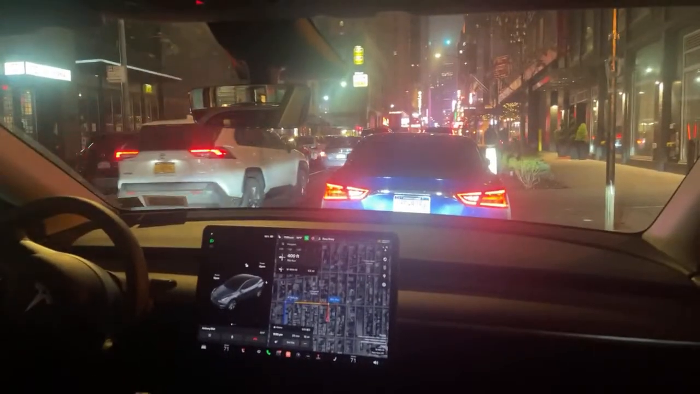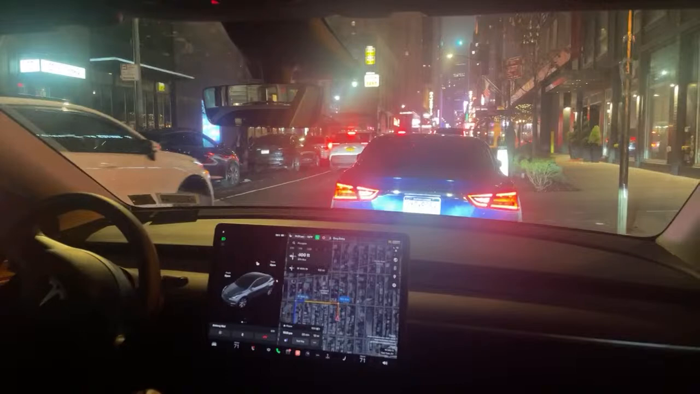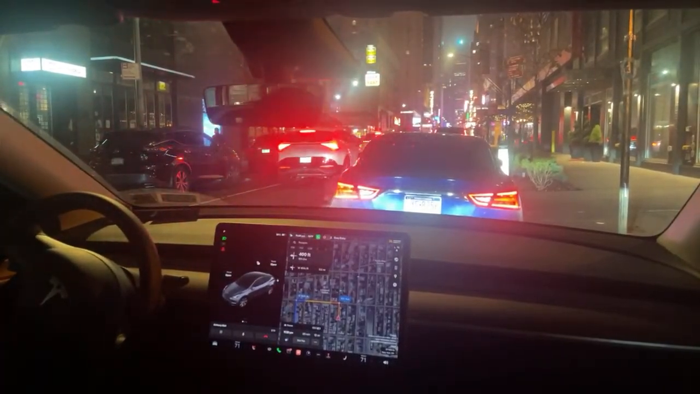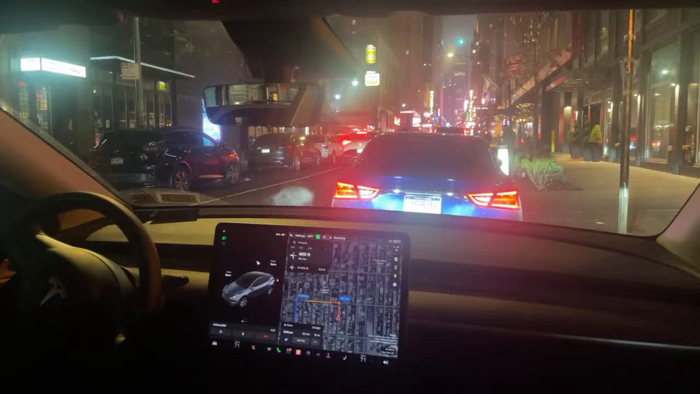Guys, I think I found it. I think I found the spot. All right, that looks super awesome. I hope the camera doesn't go off. I'm on 44th Street in Manhattan, and we're going to do a live stream driving back to the Bronx.